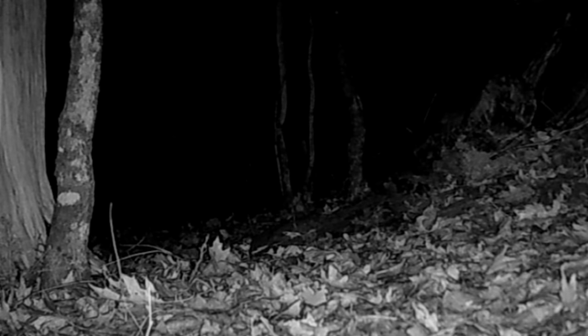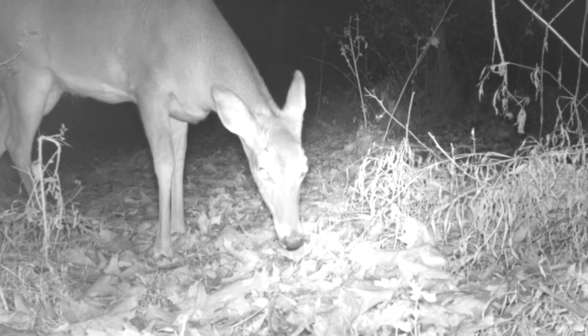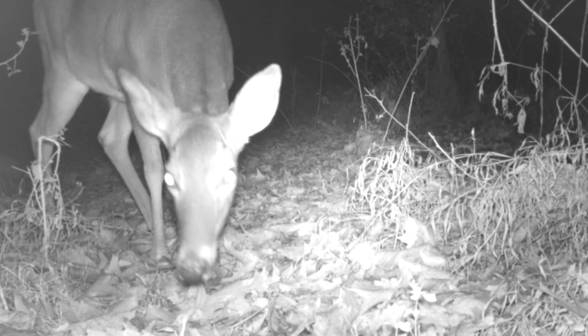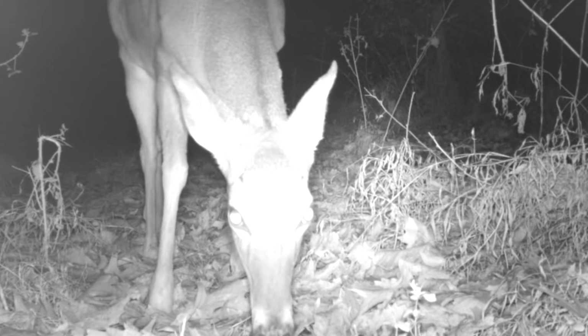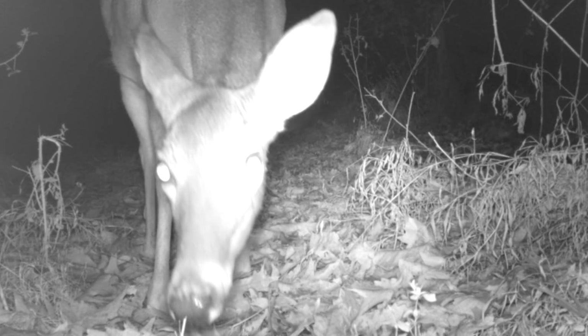Down at the pond, there's a little yearling checking in on what I got on that camera. And on the other camera, a full-size doe up here, browsing around right in front of the camera, smelling.